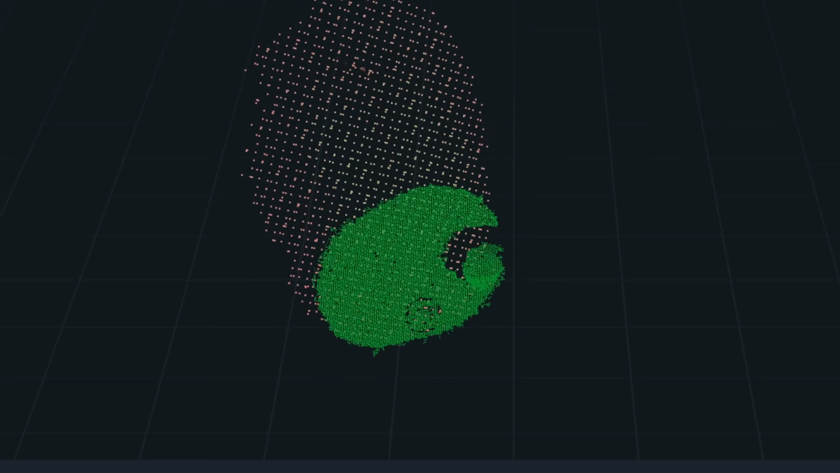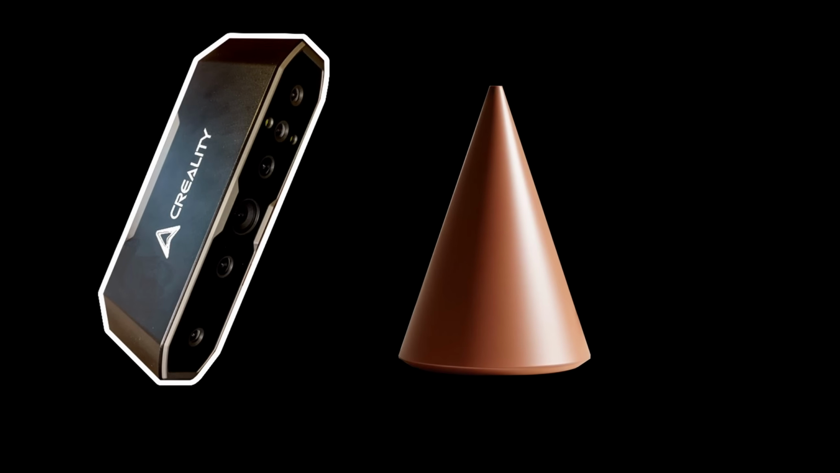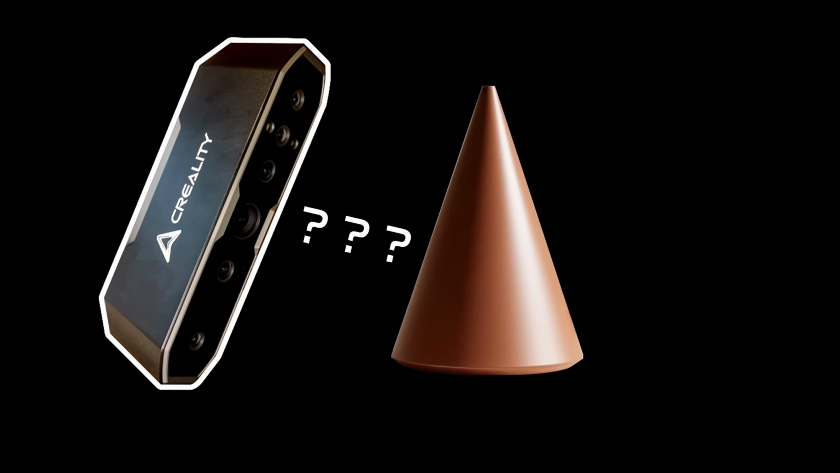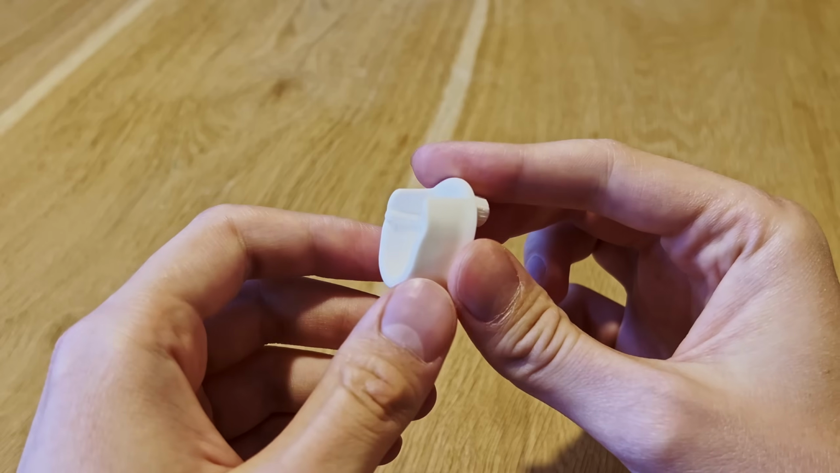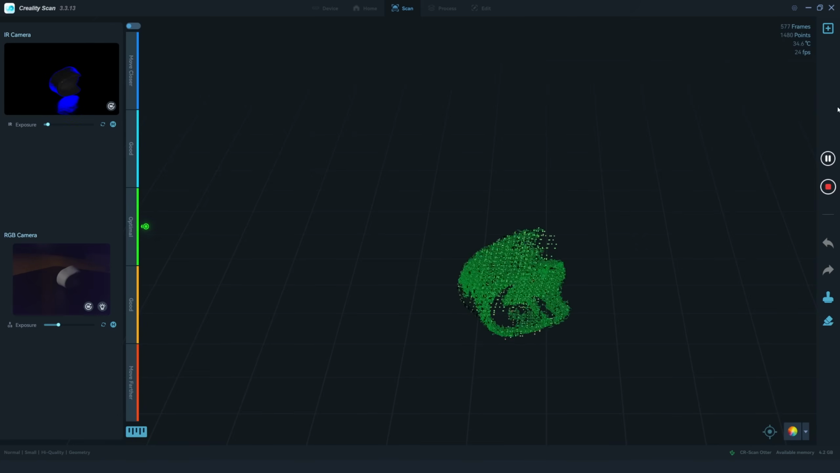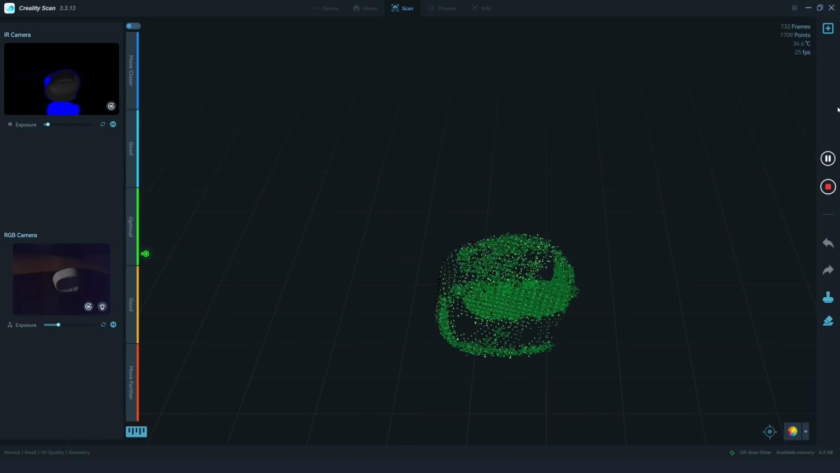Well, here's the kicker. Surprisingly, it is not the detail-packed objects that may cause problems, but the simple plain shapes. The lack of details makes it harder to track the item and understand its geometry. In such cases, always use trackers to boost the scanner's efficiency. The rest of the process went smoothly. I even paused the scan to rotate the object to its other side, and the software followed right through.